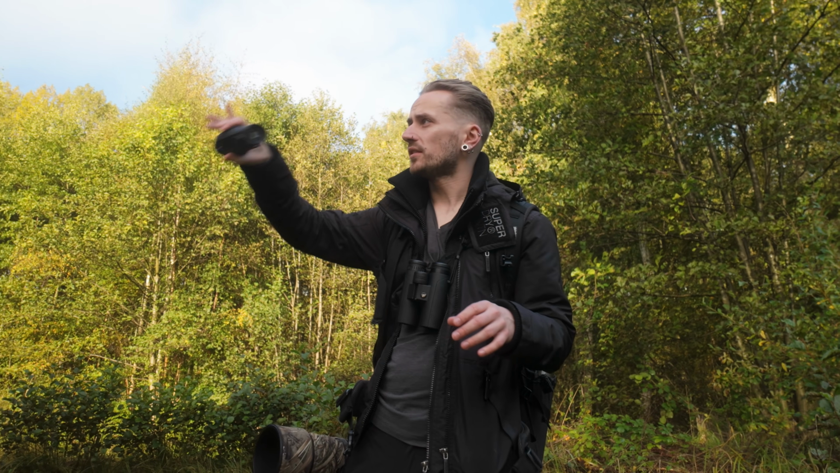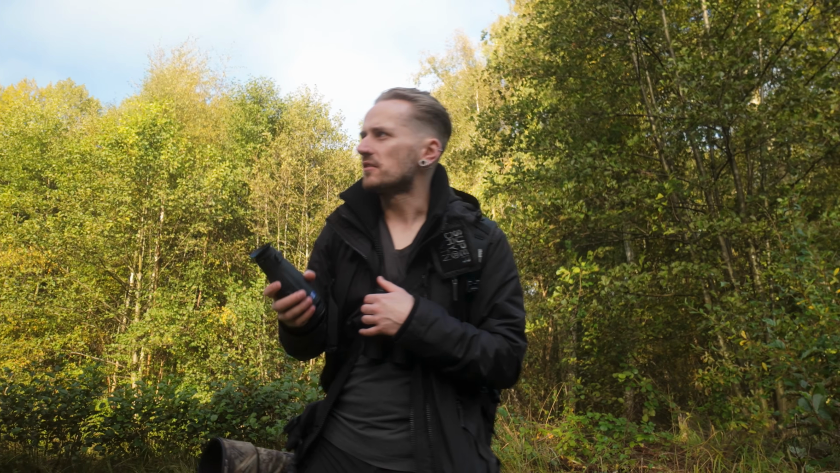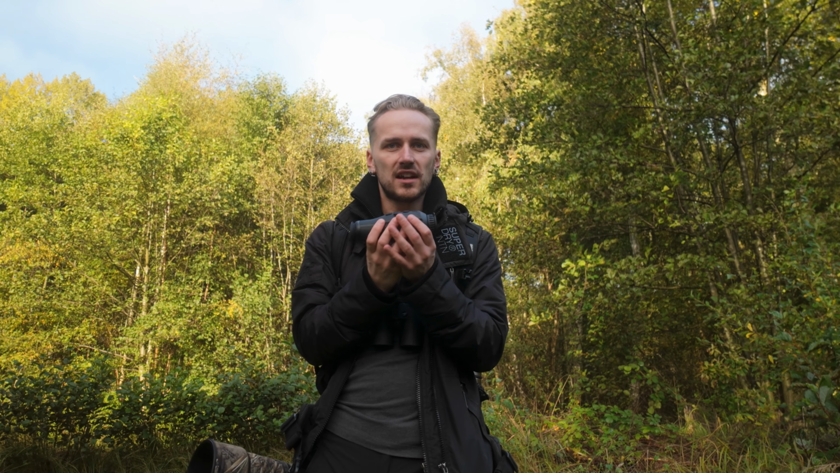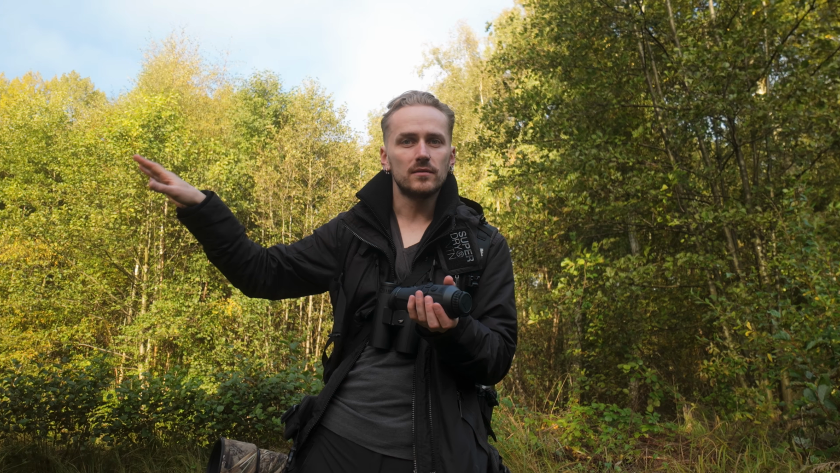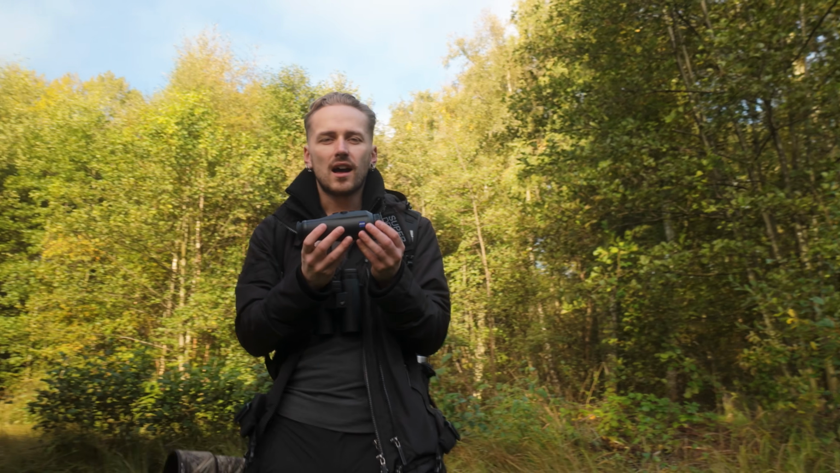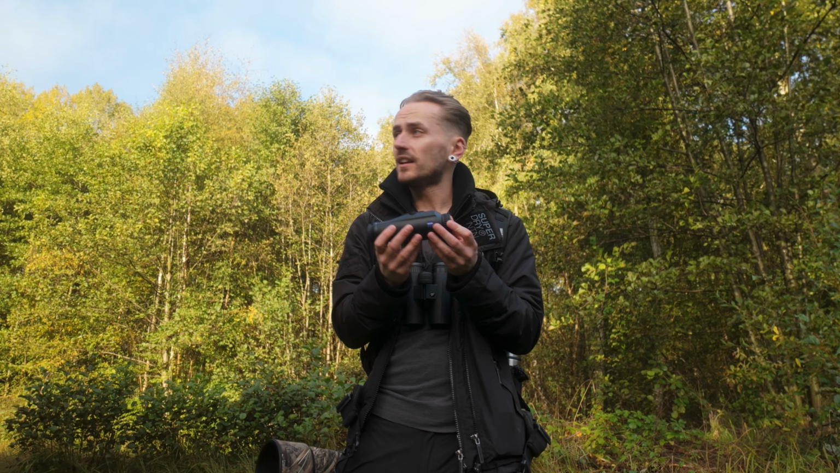I've just made my way to this little clearing on the edge of the woodland, so I've got undergrowth and trees all around me in a 360. Now, so far the scope has actually come in handy, because I've just found 2 great tits hidden in the undergrowth. For argument's sake, I probably could have found them eventually with my binoculars if I'd sat there for long enough and just scanned for movement. But with this, I was actually able to find them in under a second, which is really cool. Again, they were just too well camouflaged, I couldn't see them.